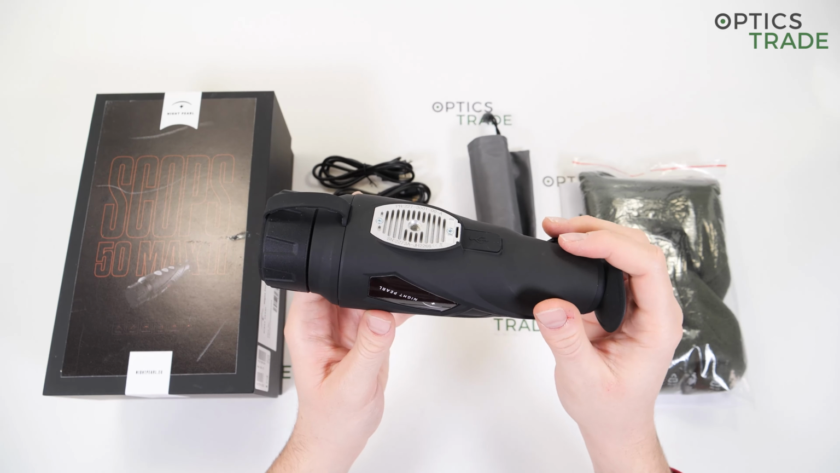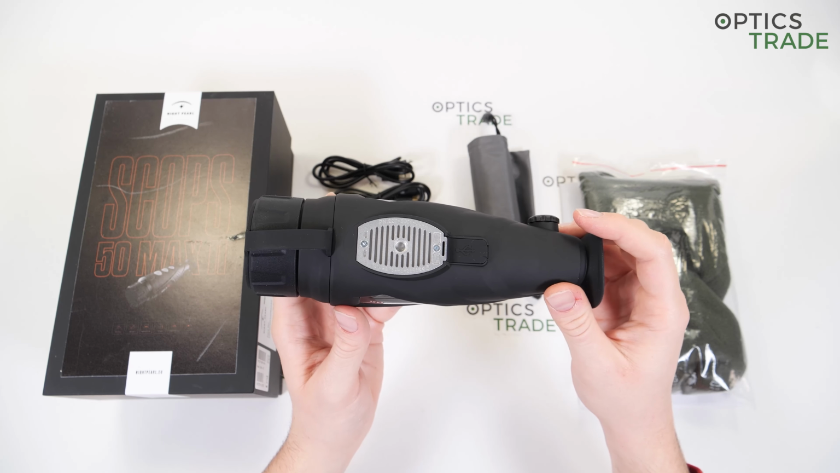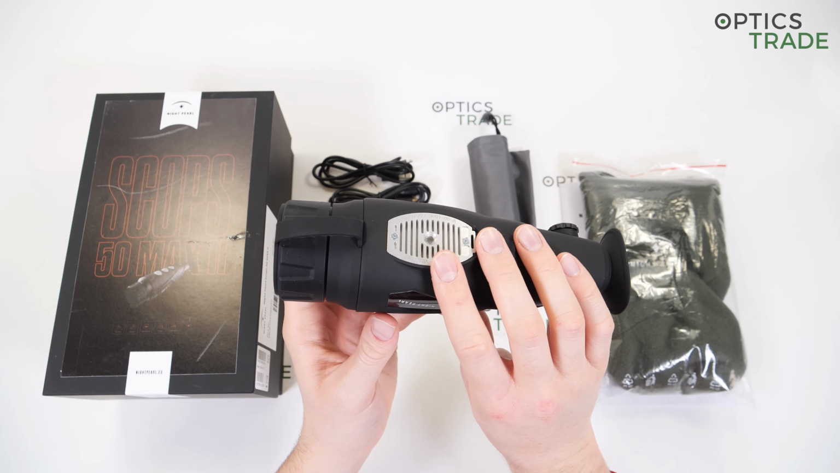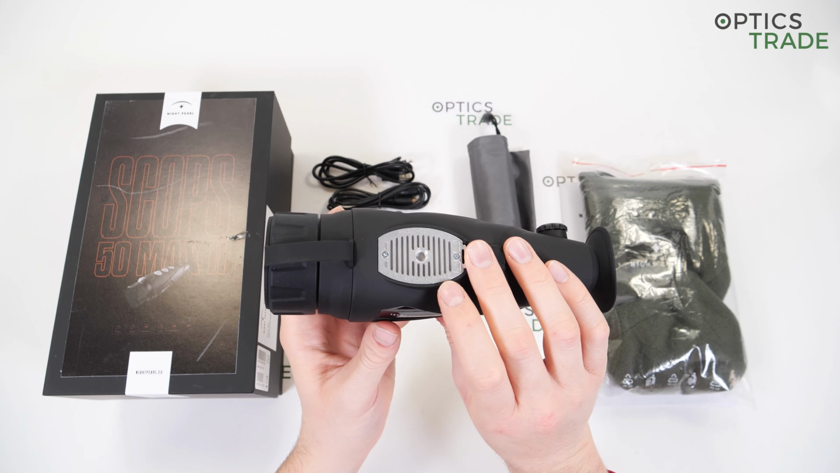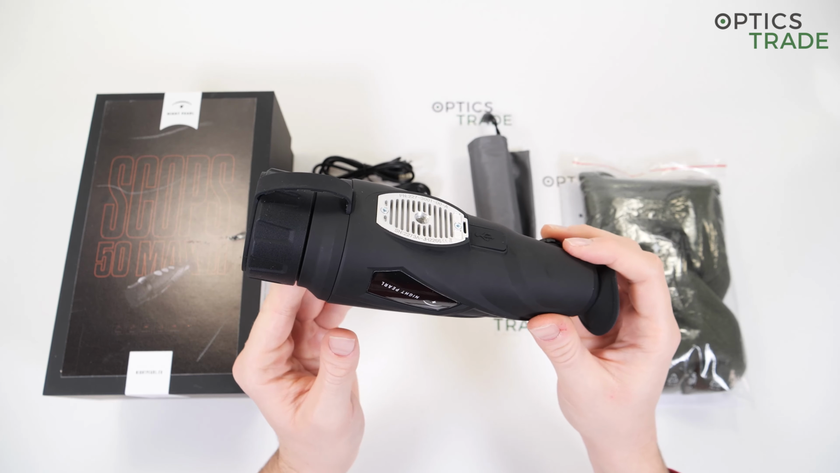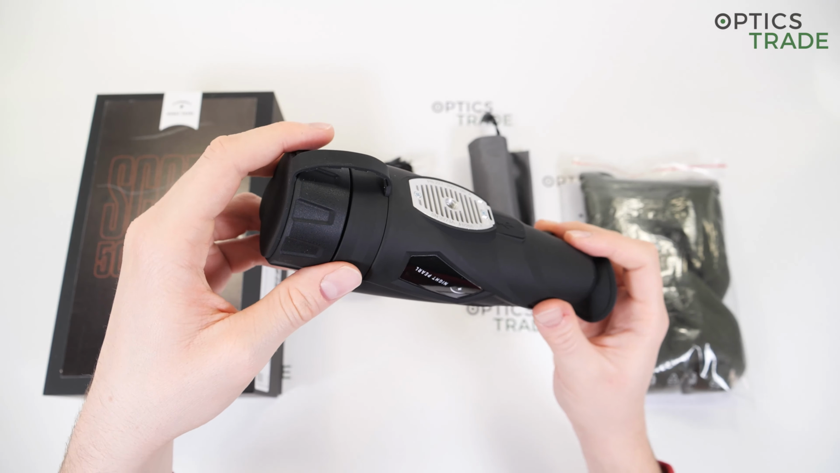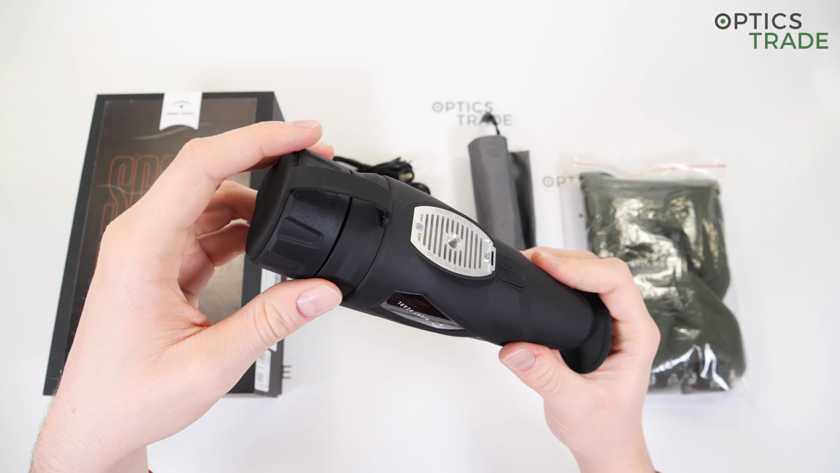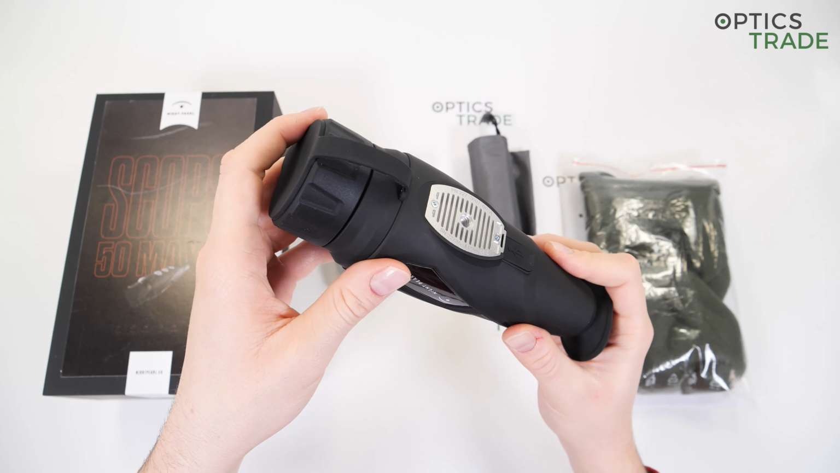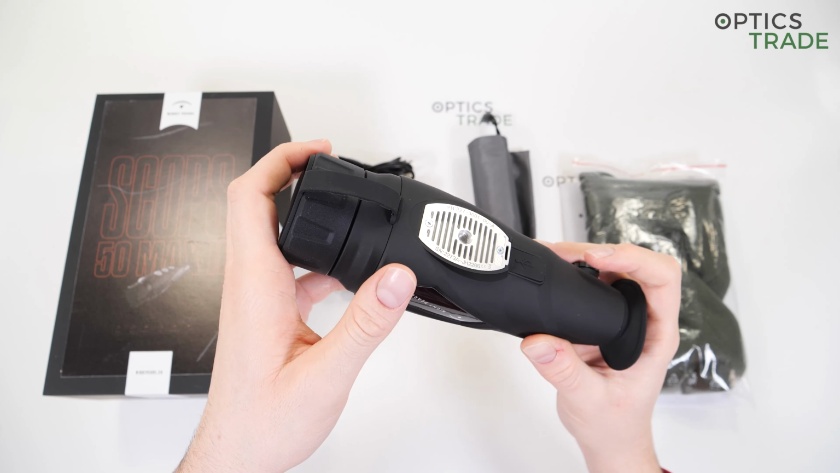At the bottom we have a heatsink to protect the device from overheating. And in the middle of the heatsink is a thread which is used for mounting the device on a tripod adapter. This is especially useful if you plan on using the device for longer periods of time and if you wish to maintain a steady image while observing. This is especially useful if you're recording a video and would like to have the image as steady as possible.